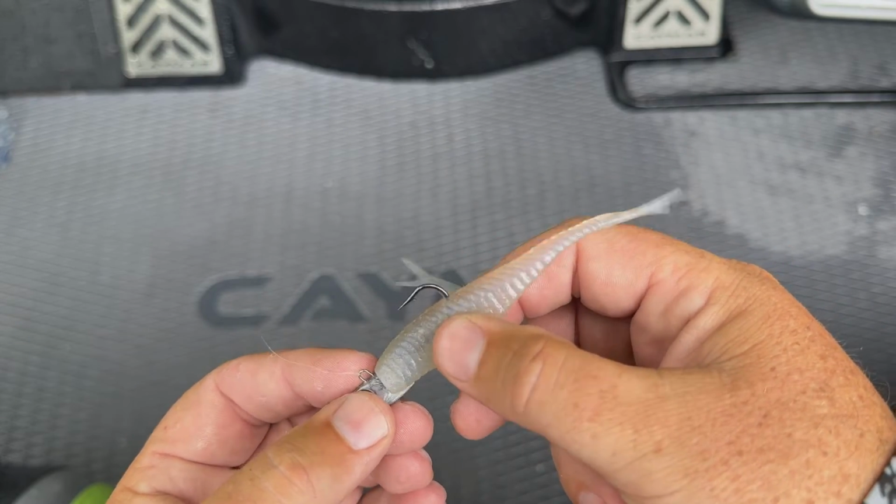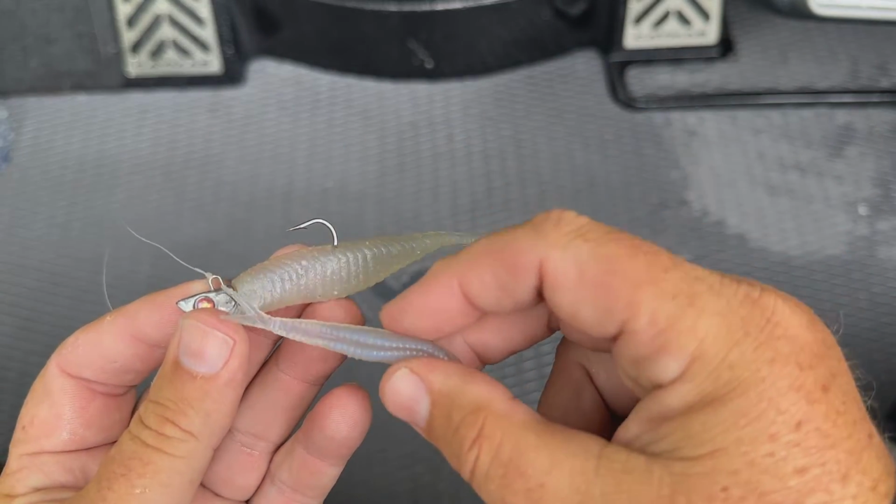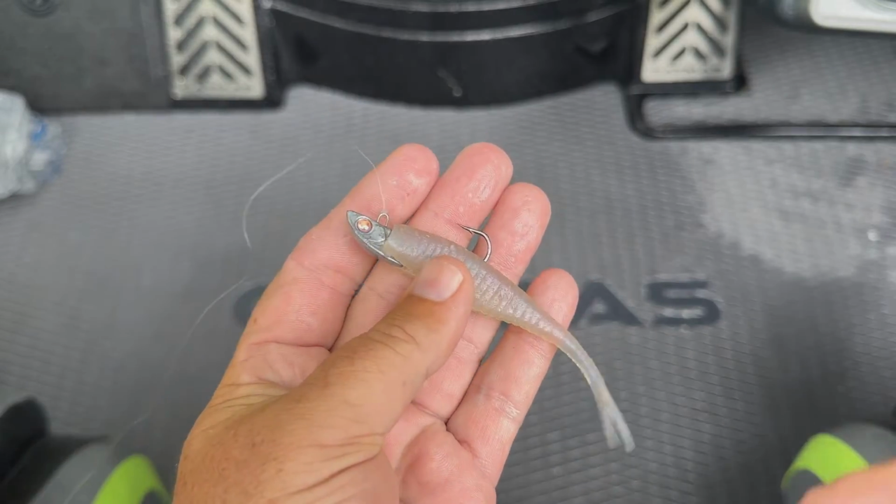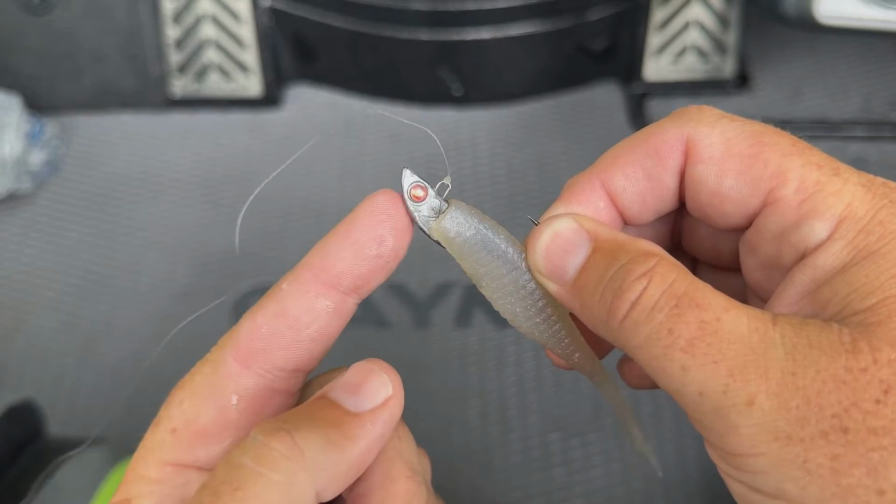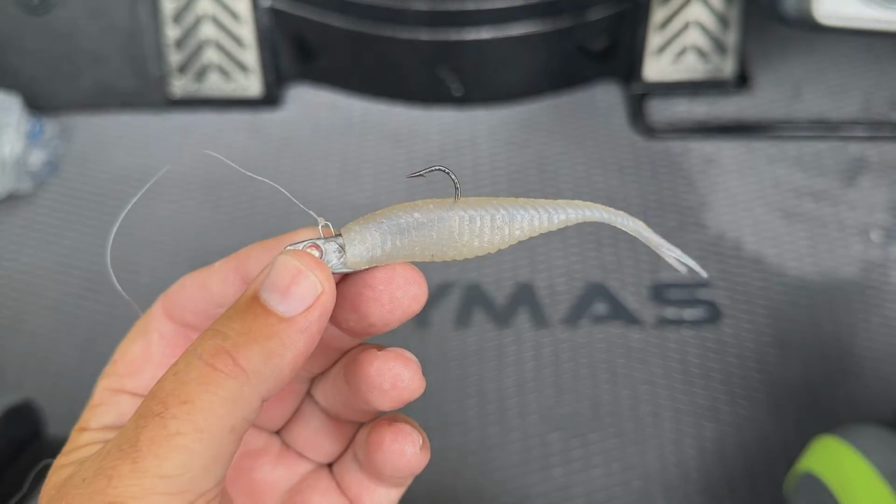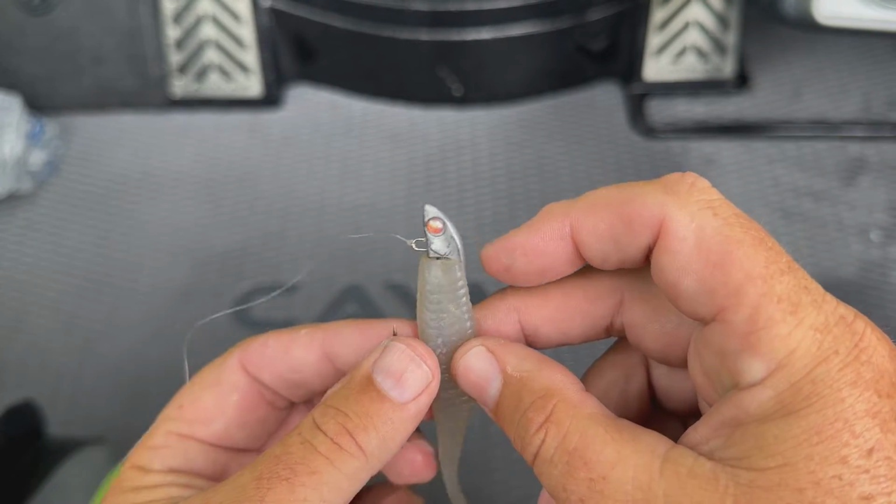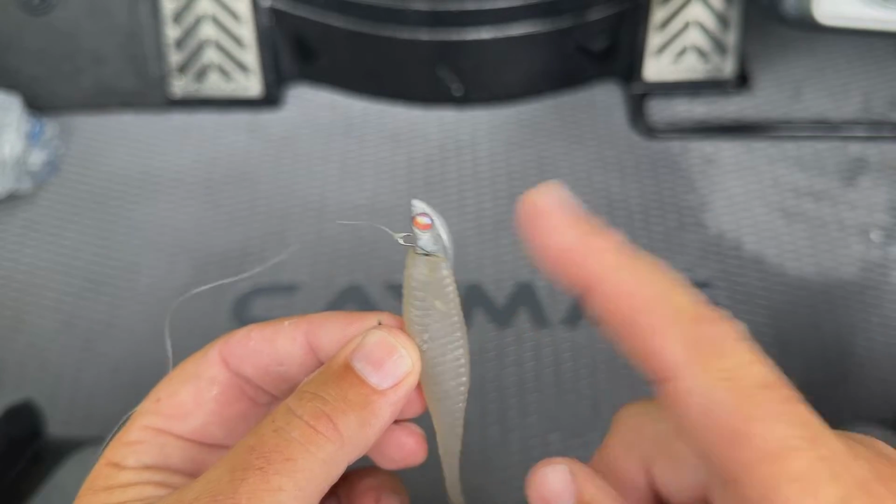Now, let's talk about head weight. This is a Damiki head, and this is a quarter. Okay, this is one of my favorite heads right here because it's got a good wide side profile, so it shows up good on the forward facing sonar.